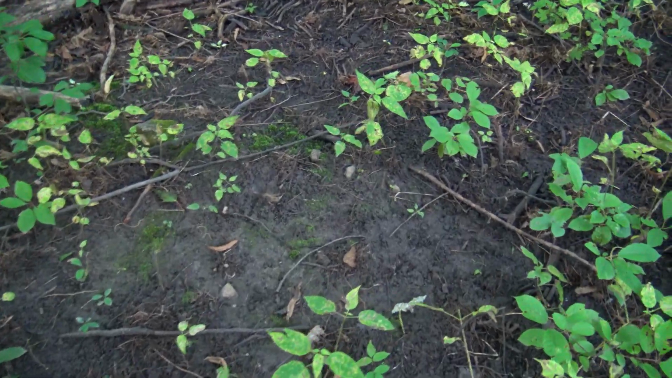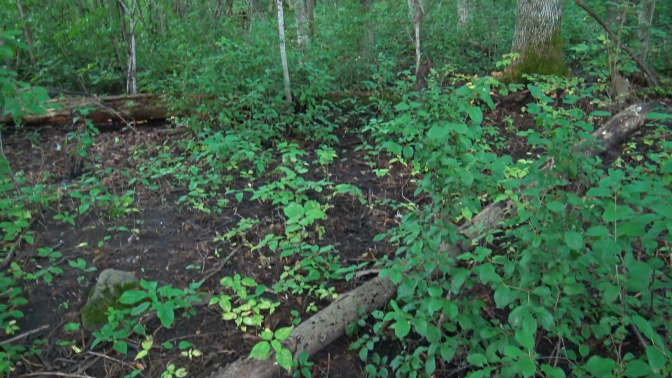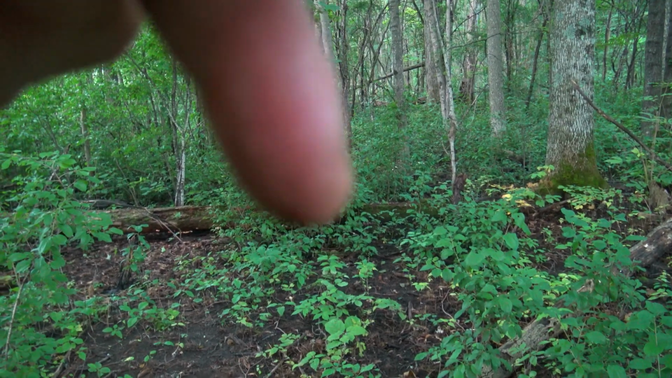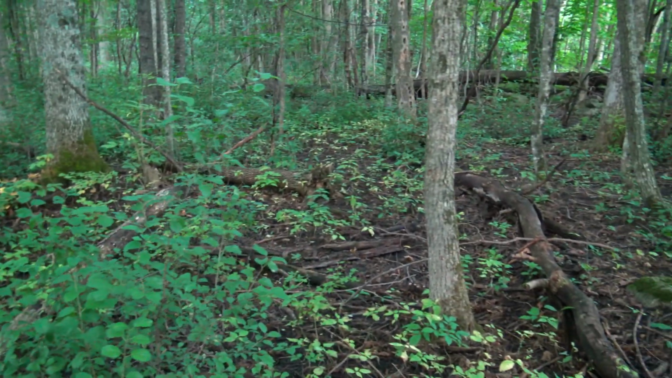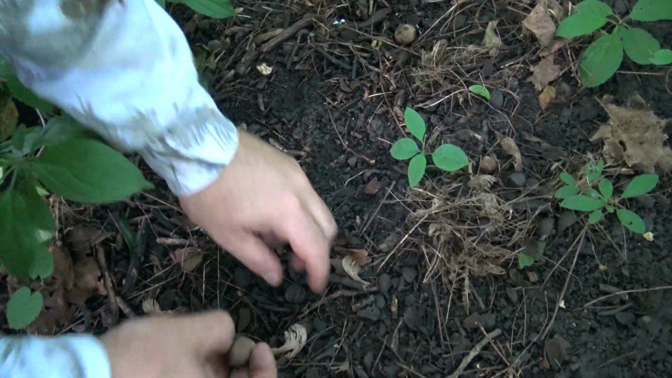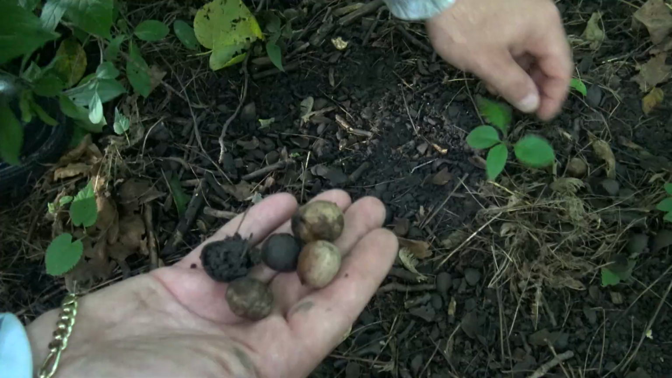See, the floor is all scraped up. Maybe hard to see on the camera, but you could definitely see there's a deer run going right through the middle there. So right over here, and we know we have another one that crosses right over there. So you got a lot of old beech nuts all over the place, everywhere you go.